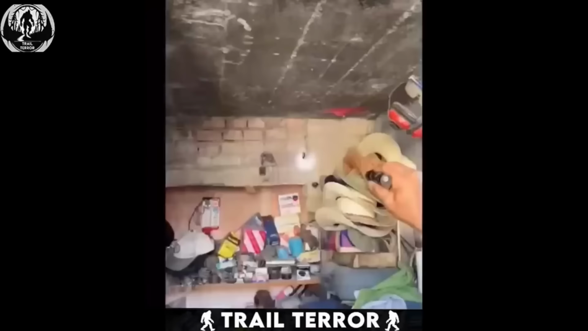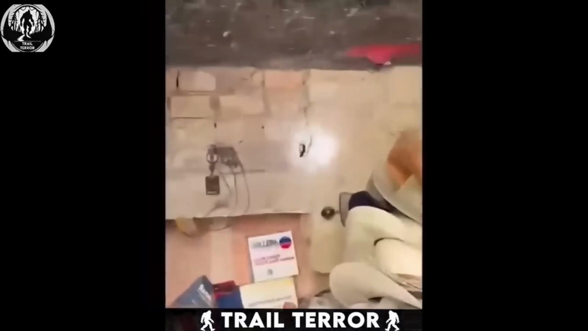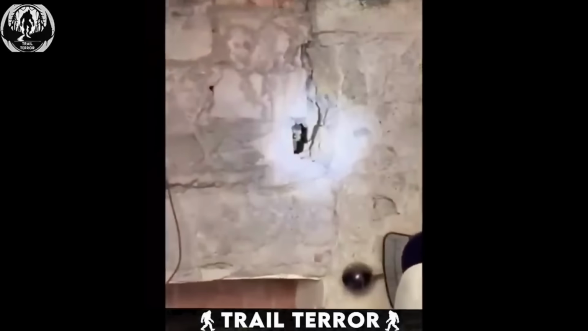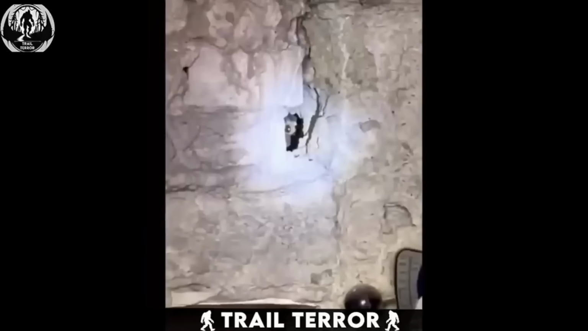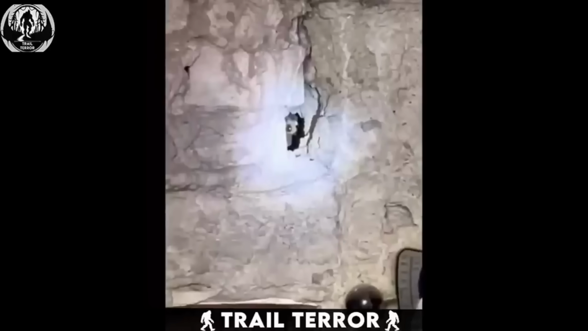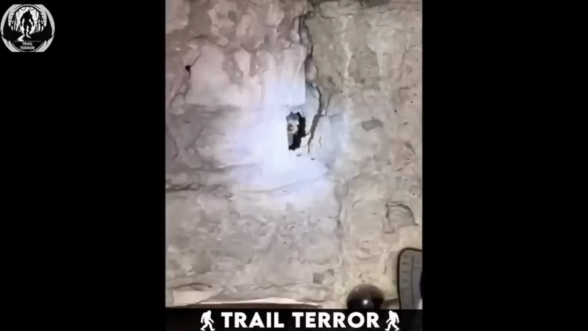storeroom. In the clip, he shines a flashlight into a wall cavity, and to his horror, something is staring back at him. A large, human-like eye is fixed on him from that tiny opening, gazing directly into the camera. It's genuinely eerie not knowing what's on the other side.